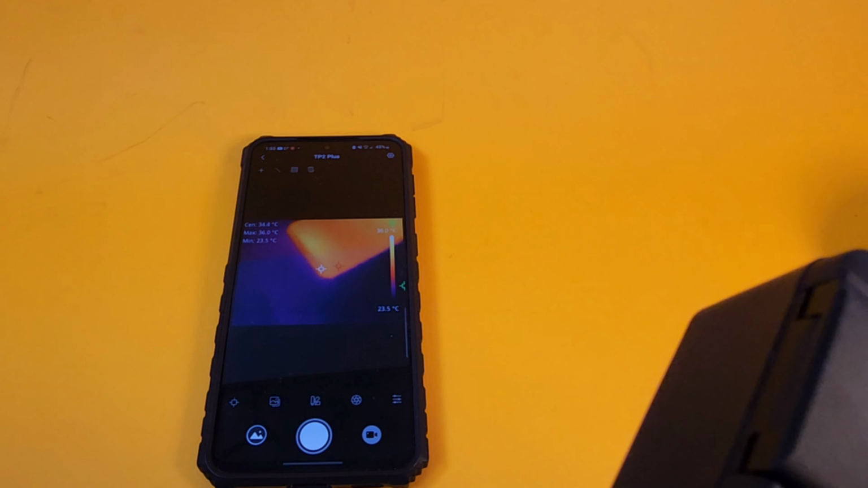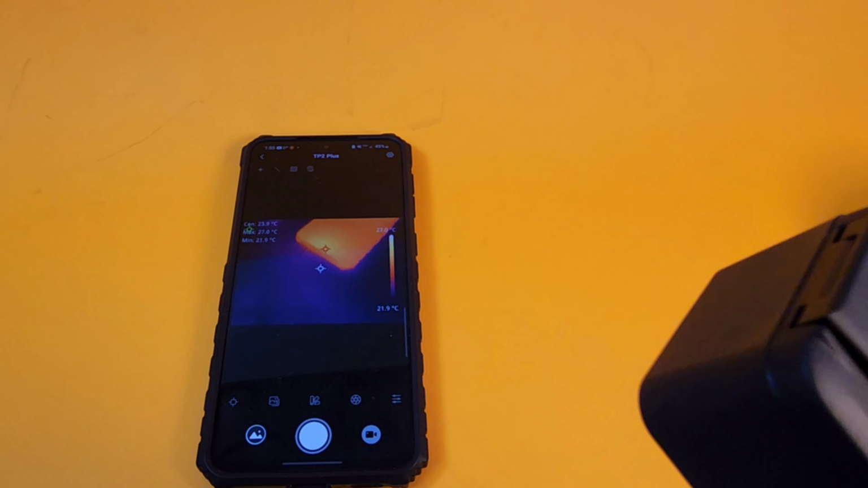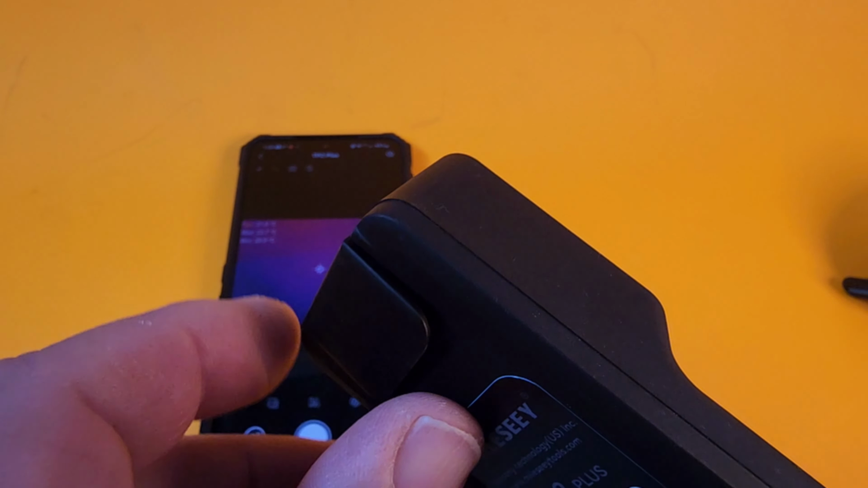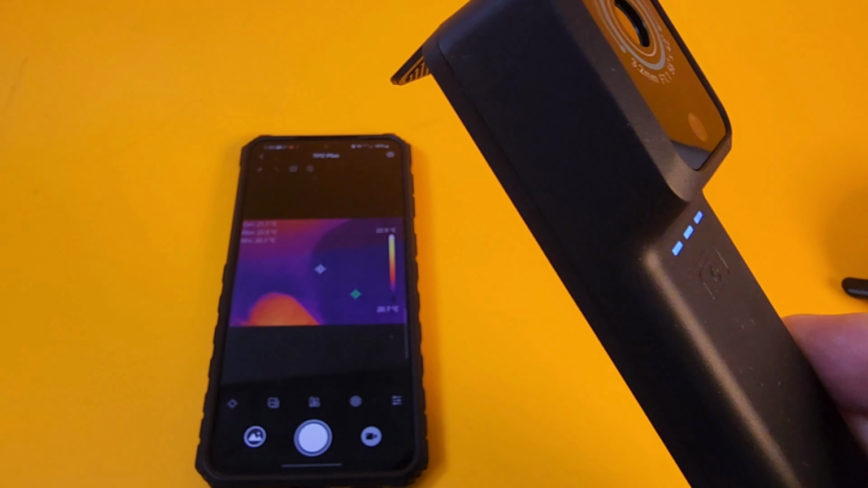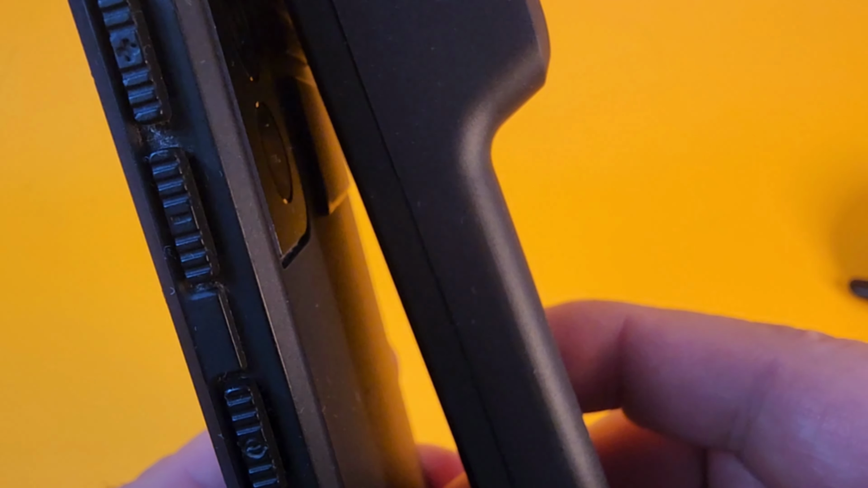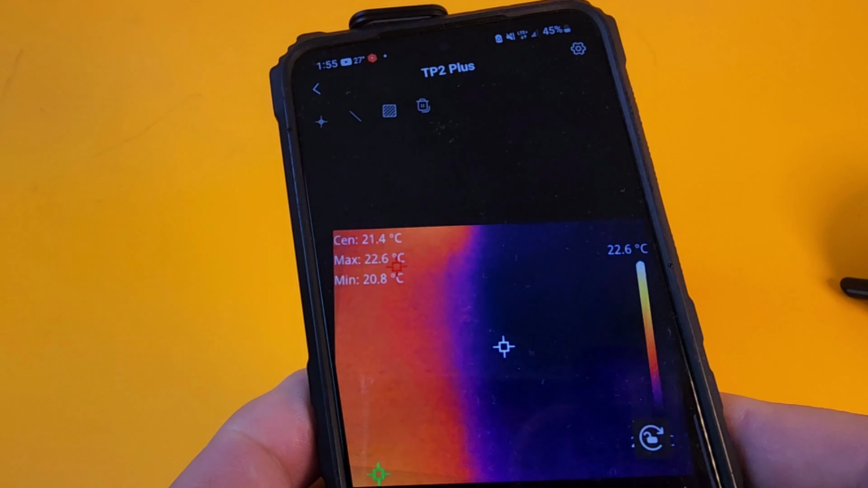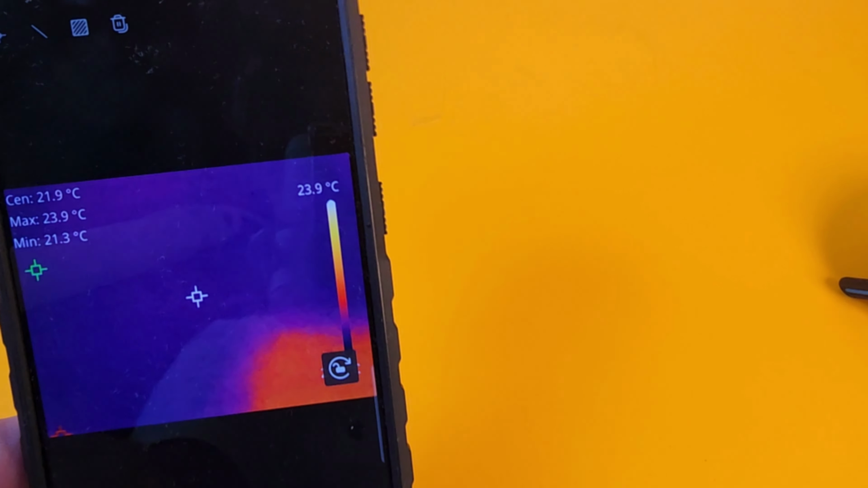Yeah, look at that. This is just a quick little intro to how simple and quick you can get connected to your thermal imaging camera and start having fun. Now, as well, you can tell here we've got these little attachments because you can actually hook it to your phone if you want to. You don't have to, but if you want to, you can do that. So it's actually part of your phone as you're taking those images.